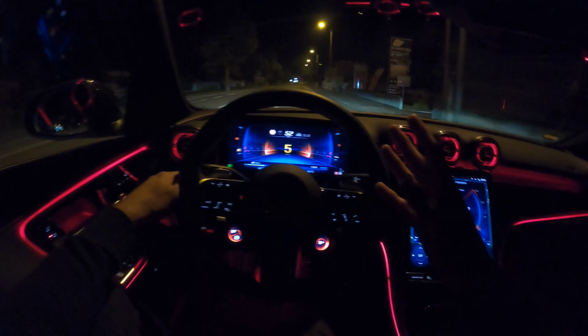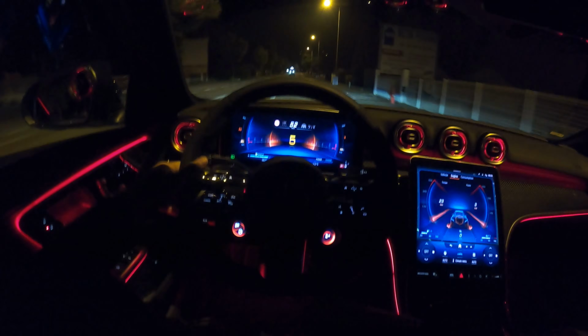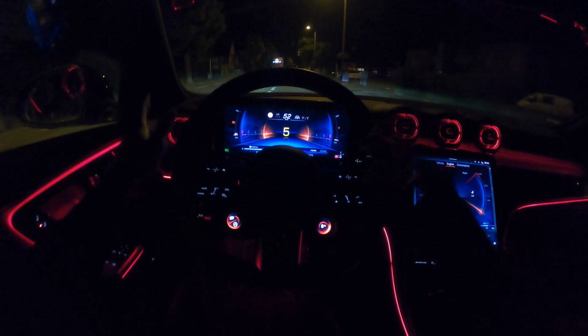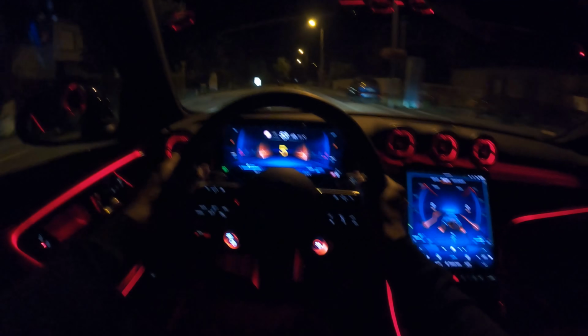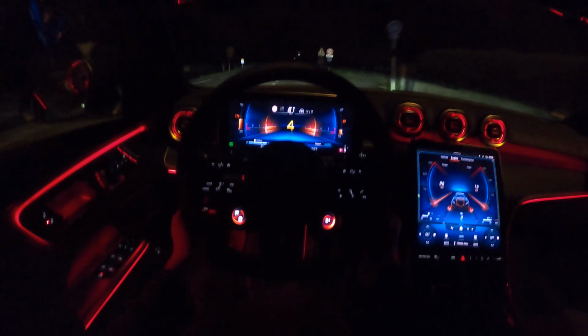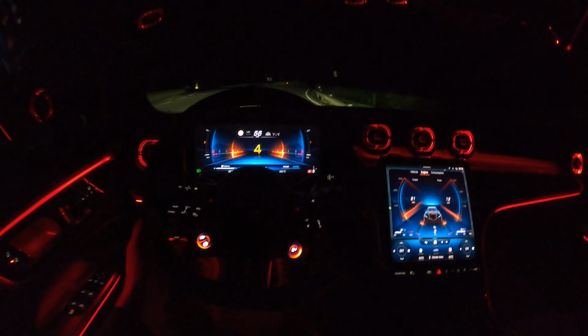I love the 43s and I love the 53s. They're extremely underrated. The sound is extremely nice. I love the sound of the 53s and 43s, and they are really good daily drivers. This car is driving very good. The performance is also super advanced for a 43 model, but when we talk about the sound,